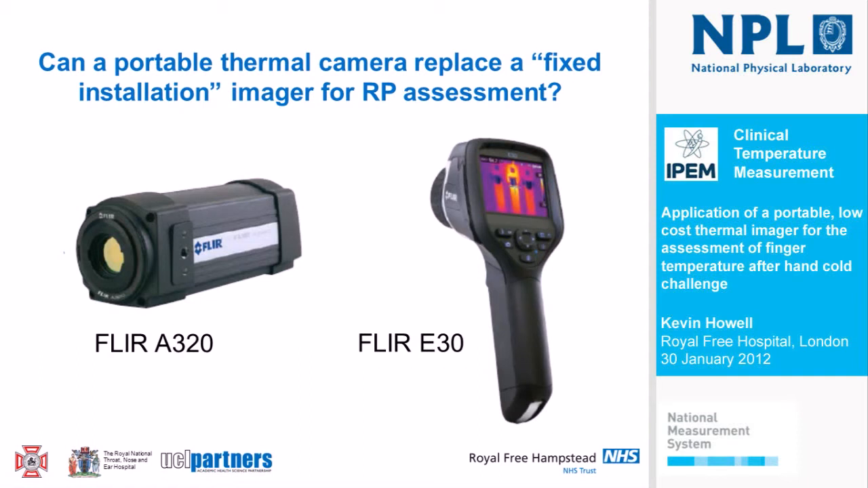The problem about these devices, like our FLIR A320 on the left, is that they are quite expensive devices. So that limits who can get them into clinical use. And we wondered, for our little investigation, whether these kind of handheld, rather less expensive portable devices, which are really coming onto the market nowadays for things like building inspection, in any way measure up to the reliability of using a more expensive laboratory device.